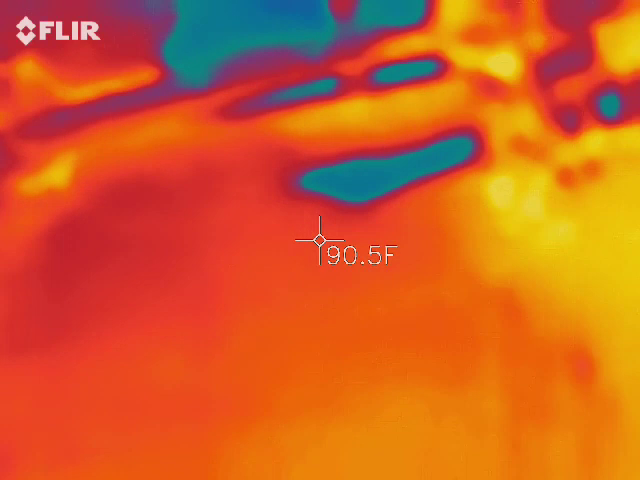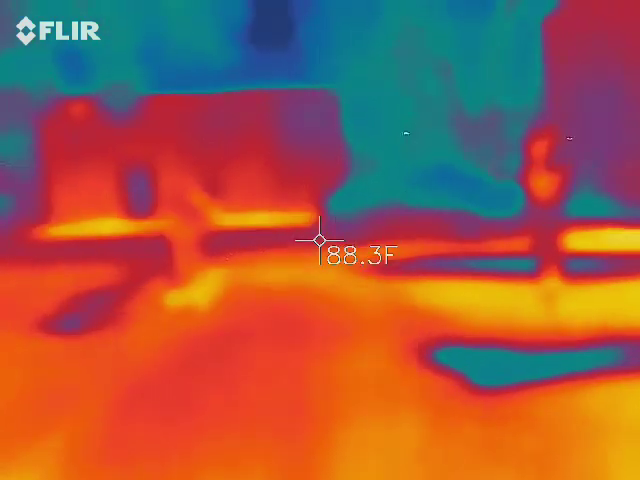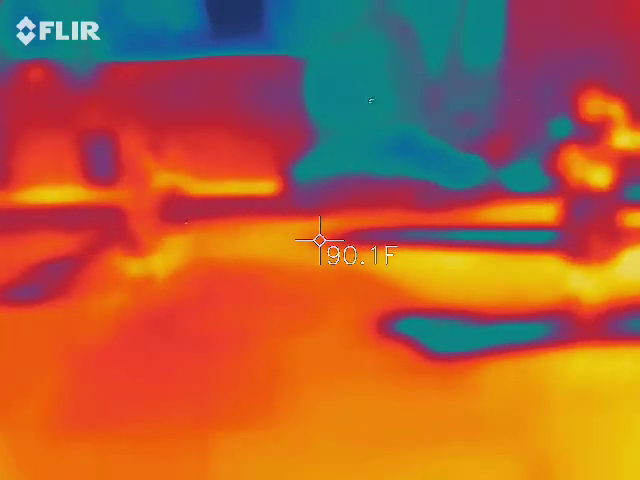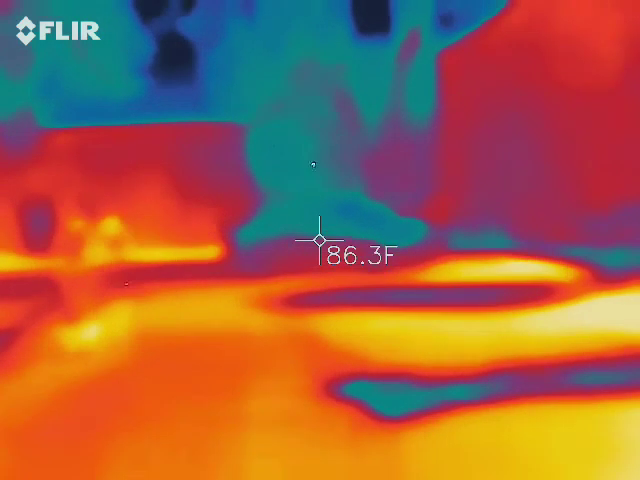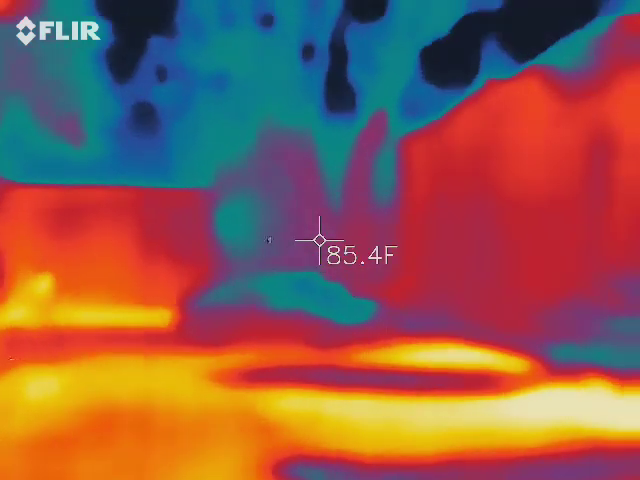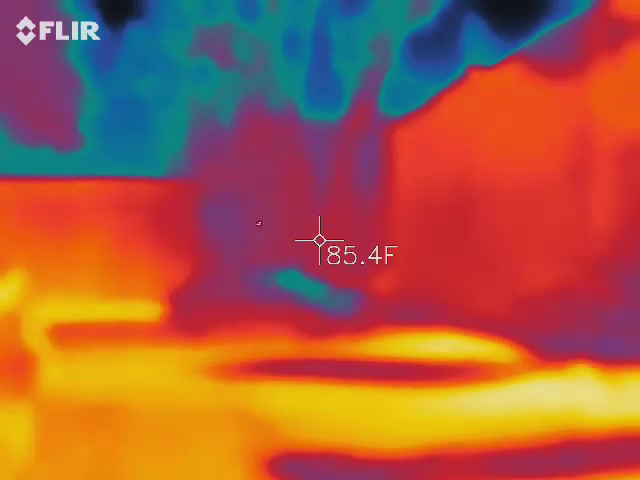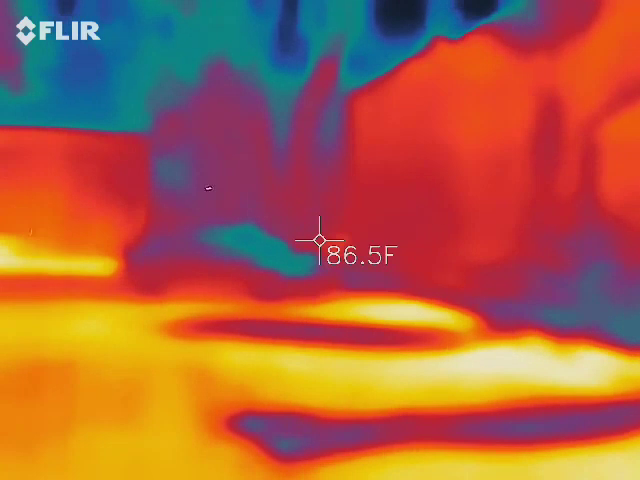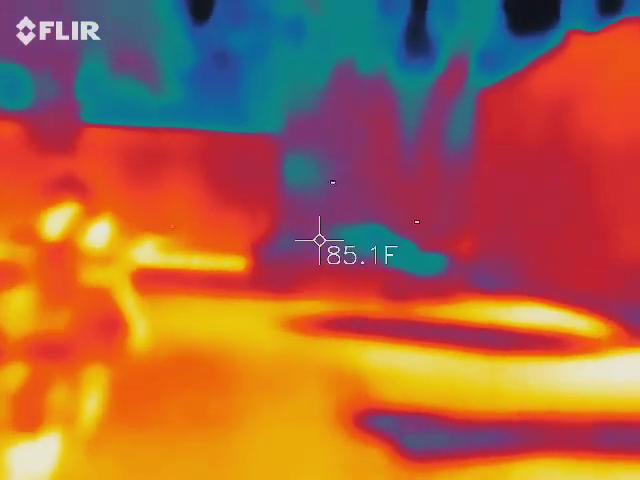Oh, see it? No. It's like dust kind of there, but super fast. I'm not picking up anything on this. Wait, come here. See that white dot right there? There's two of them now.